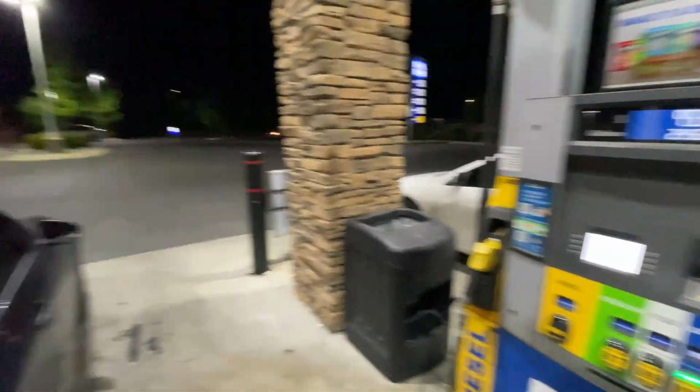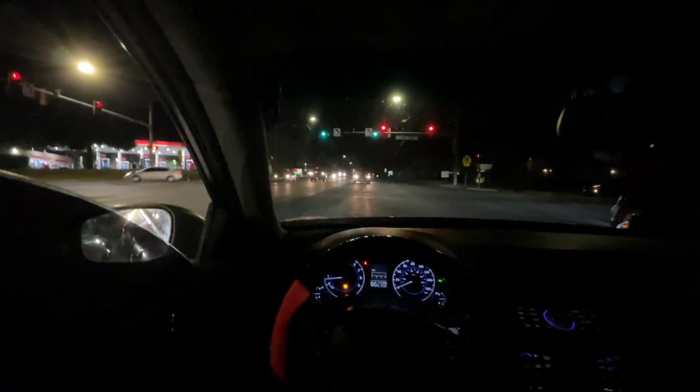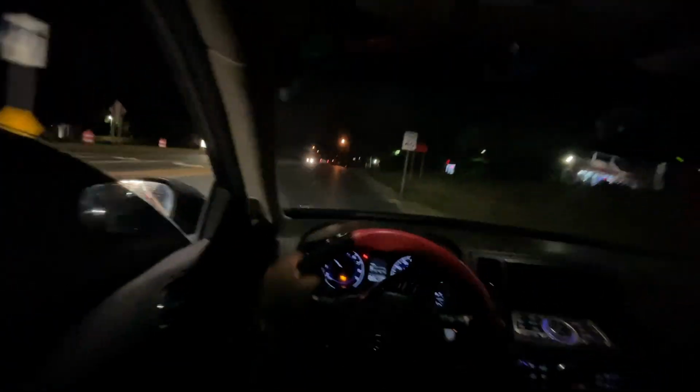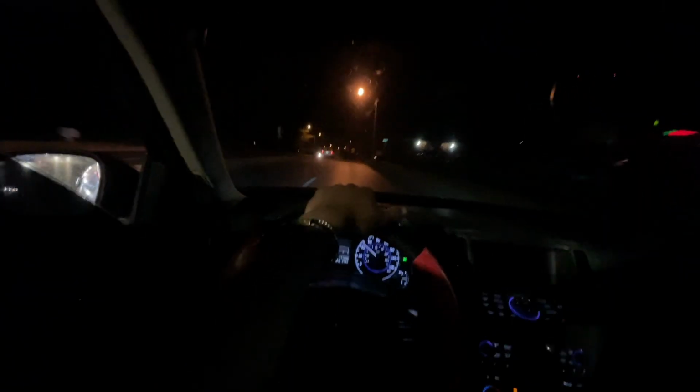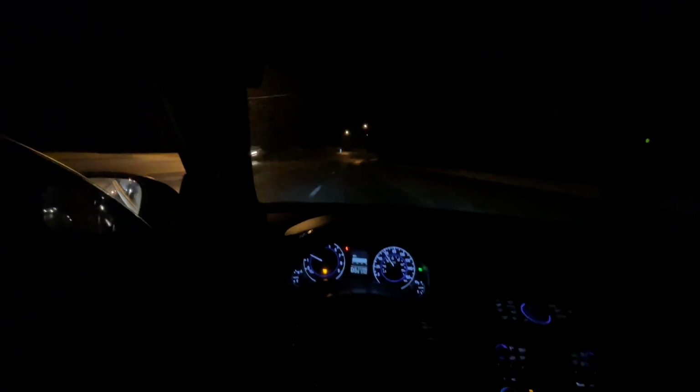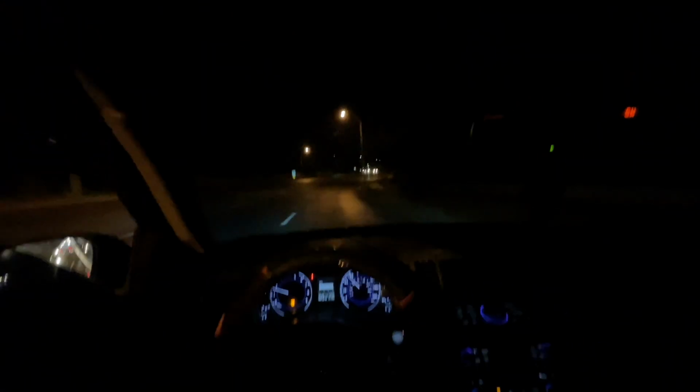Right now, I see that big 93 octane right there. That's Sersky. On the way to the meet. That bumper really sound too good, I ain't gonna lie. You know what I mean? Sound too good.